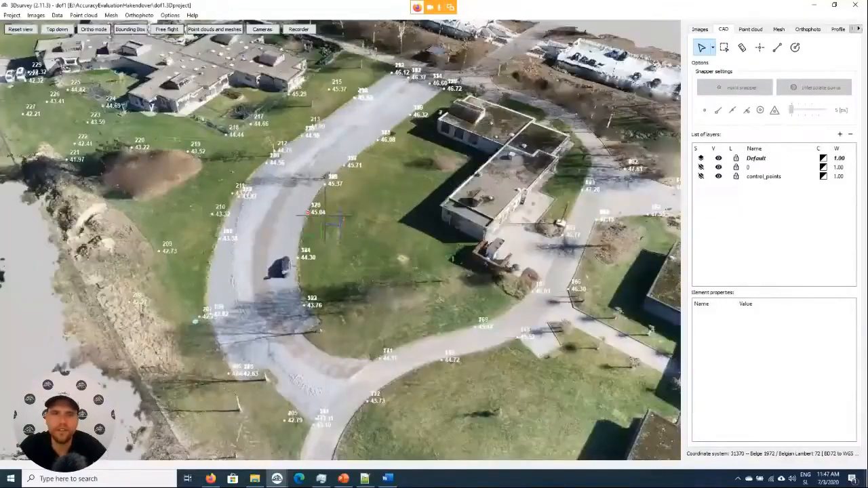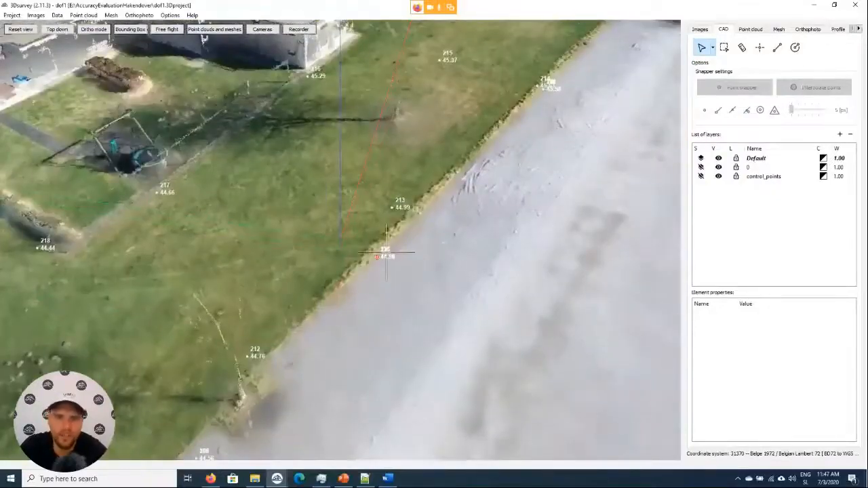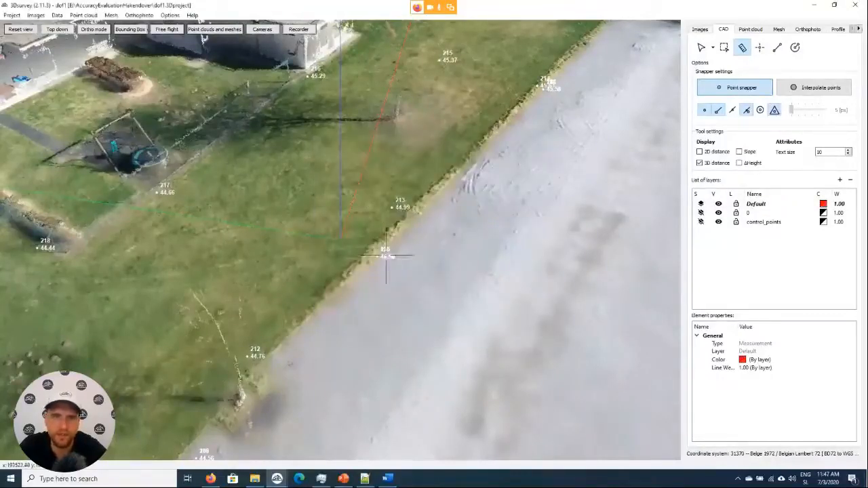So here now in this tab, we can then just check for each point. We can check the delta height, what the delta in height will be between this point measured with GPS and the point from the point cloud. Let's make the text a little bigger. We will be snapping on points.